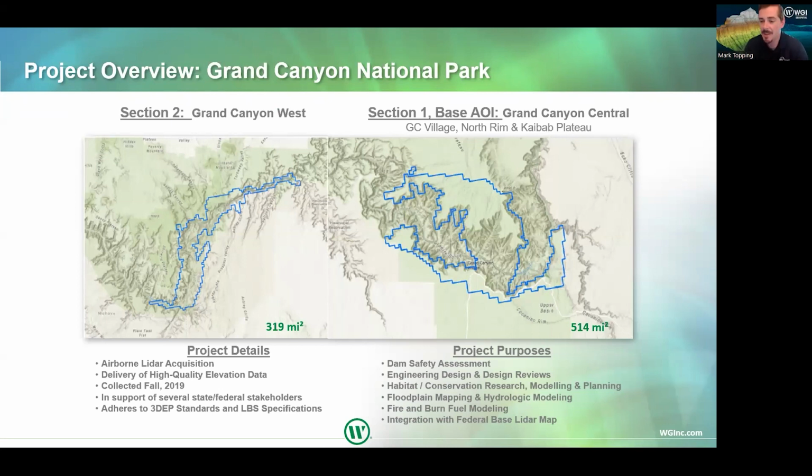Typically, these projects have several agencies, both from the state and federal level, who are interested, who support the project, both financially and technically. And this project is now in the national map. It adheres to 3D standards and LiDAR-based specifications. The project was procured for a number of reasons, including dam safety assessment, engineering design and design reviews, habitat conservation research and modeling, because it is a national park, and there are some ecologically sensitive areas there.